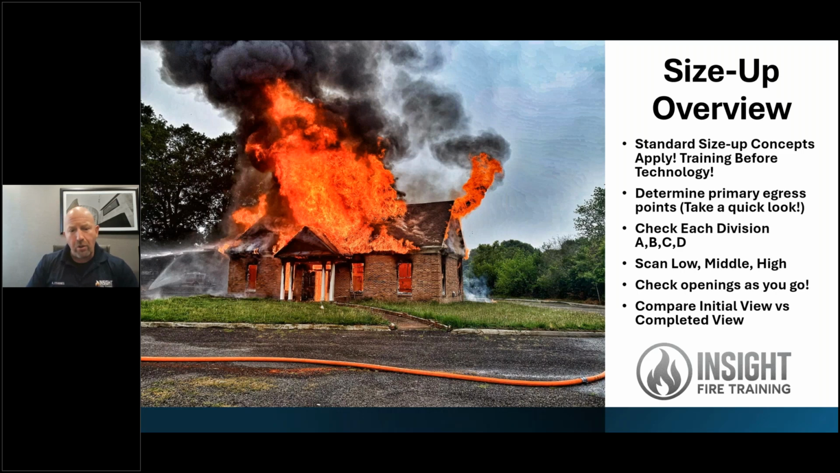I've lived there for 20 years, outside of it, that they're burning down to build a new building. This is a large amount of fire. Many people would not use a TIC when they walk around this. You would be surprised that there's still one cold spot left in this building right before it goes.